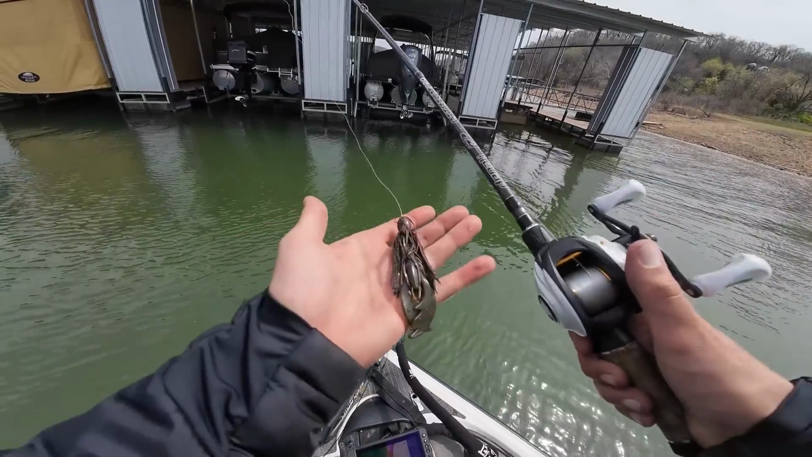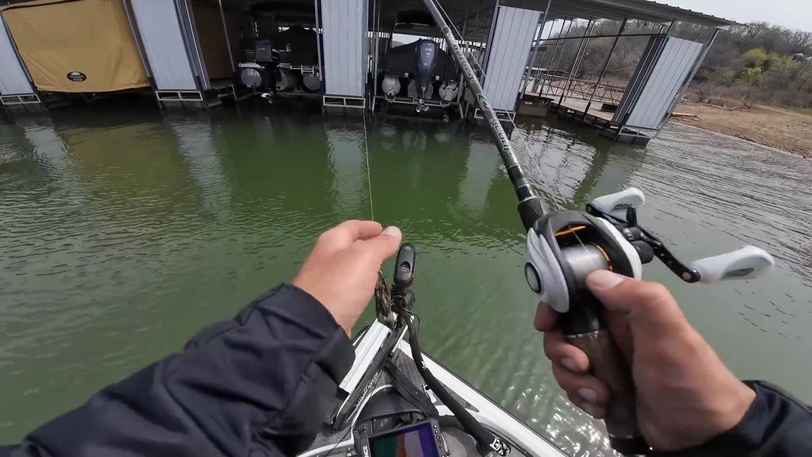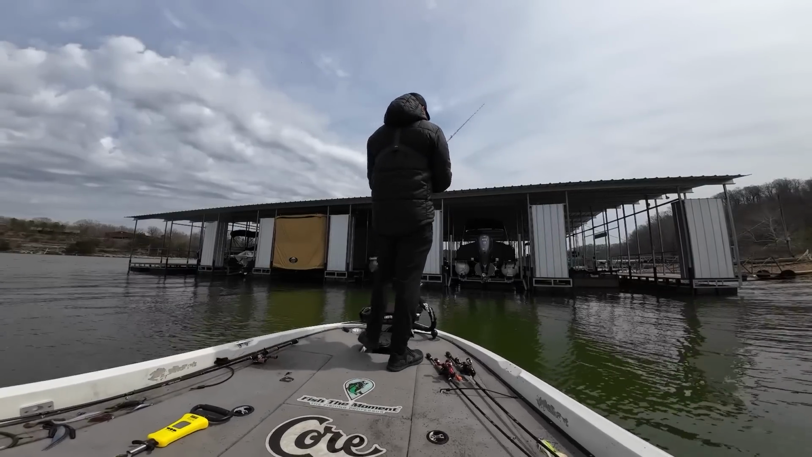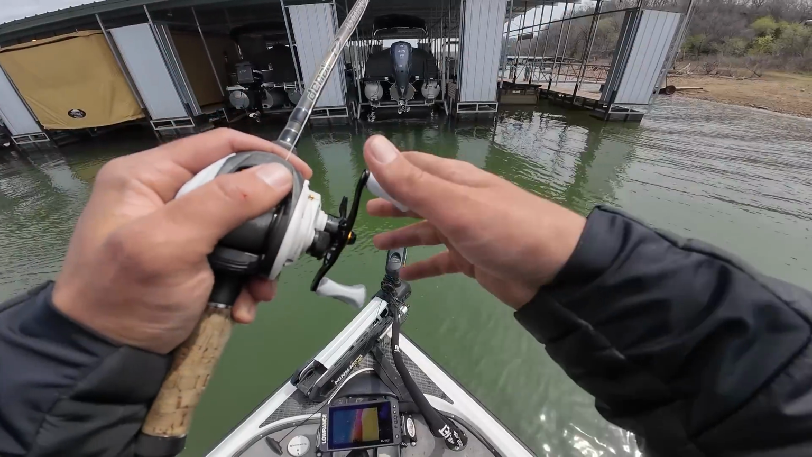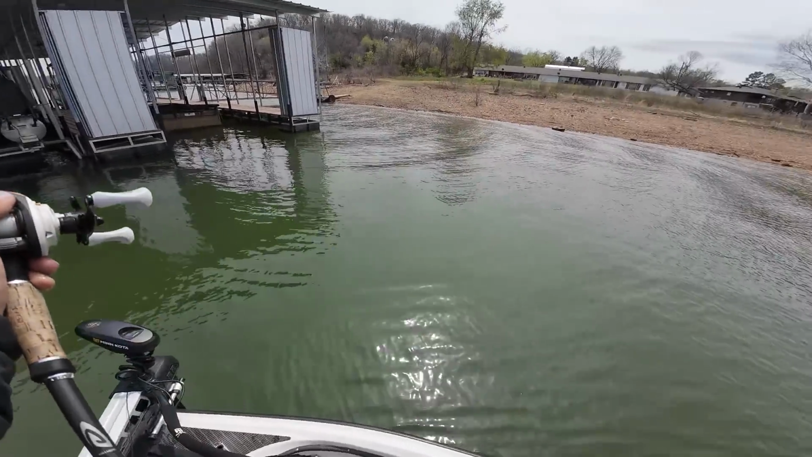There we go, guys. That's pretty wild, catching a pre-spawner and a post-spawner on the same day, on the first day of April. It's been unseasonably warm here in Arkansas, so it makes sense that some fish have already spawned, and the fish spawn in different waves, so they don't all spawn at the exact same time.